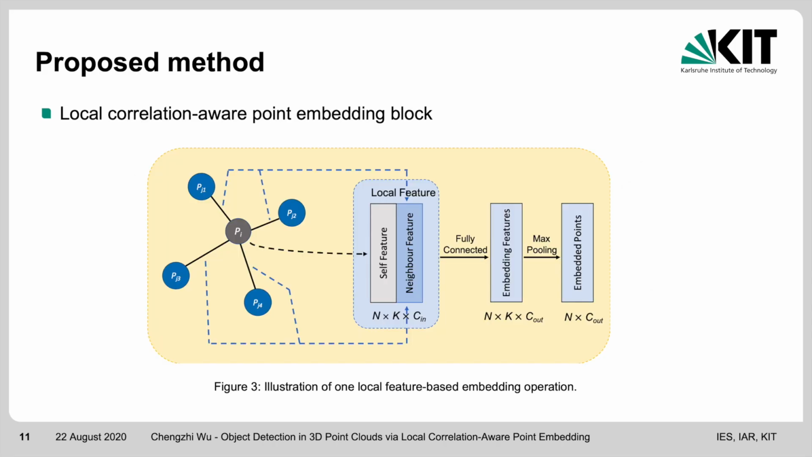Here, we generalized the idea of edge-conv to capture the local geometric structure of point clouds. K-nearest neighbors of each point are selected to contribute in computing its local features, processing the input features through one fully connected layer followed by one pooling layer. Finally, we get the embedded output features of points in which the local correlation information is implicitly represented. N stands for the number of points, K stands for the number of neighbor points selected, C_in and C_out stand for the channel numbers of input features and embedded output features, respectively.